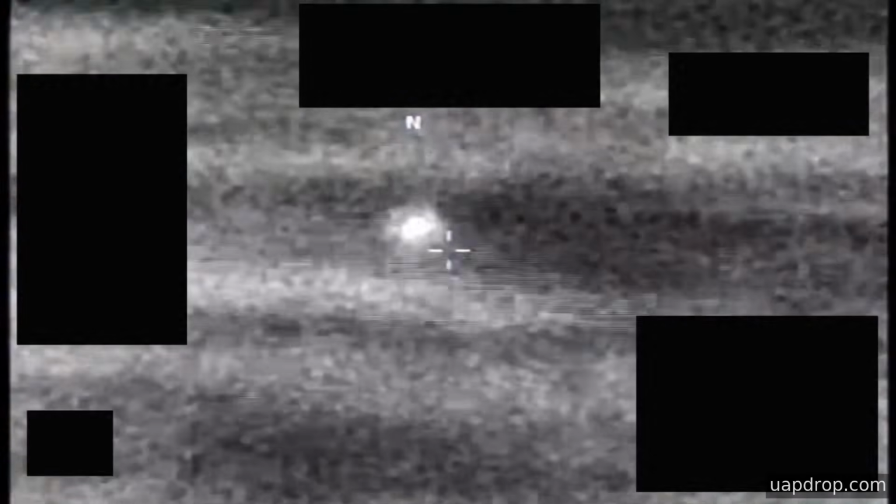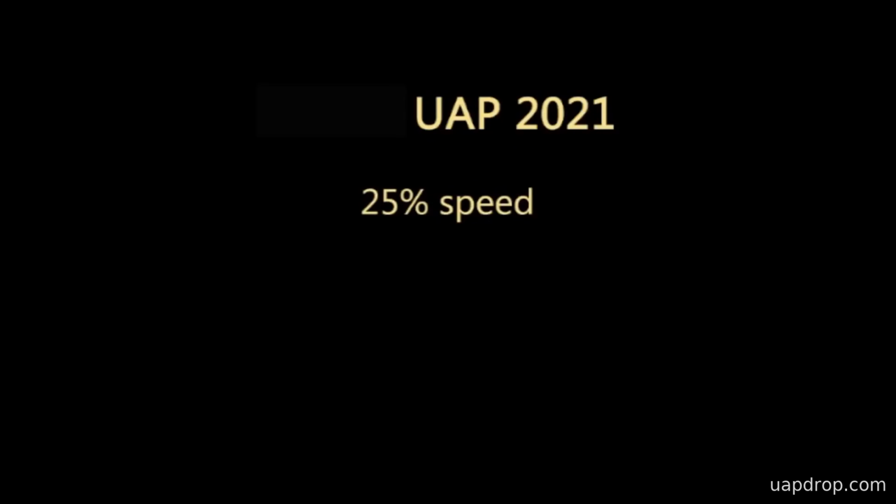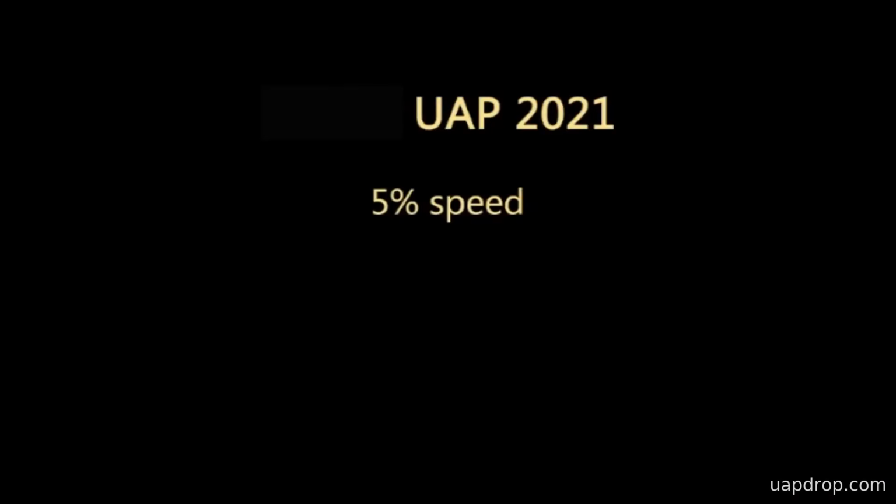Early in the clip, the sensor is panning to hold an area of contrast roughly centered in the frame. The motion is steady and the scene presents as a thermal view with limited spatial detail. At one point, the tracking stops and the area of contrast moves rapidly to the right, exiting the frame in a motion the uploader describes as an instant acceleration. That abrupt change is the element the uploader highlighted in the title.